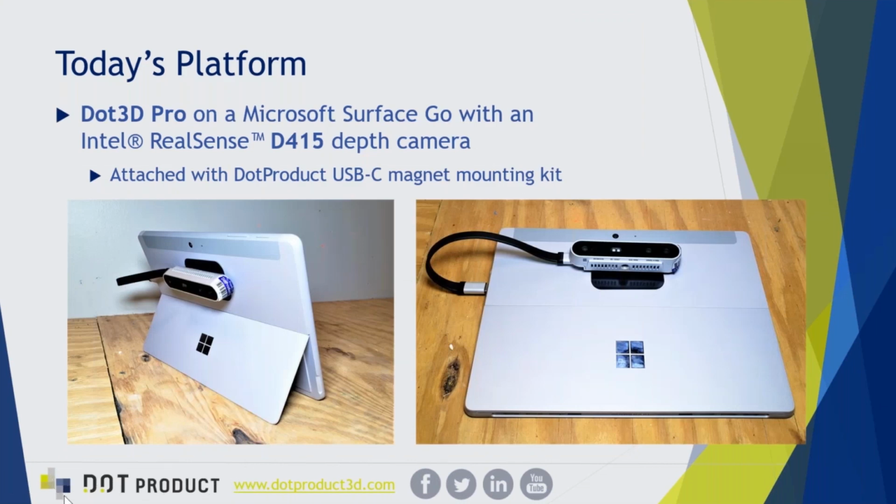So with that, I'll touch base a little bit on what we're actually going to be demonstrating today. This device that you see here on the screen is actually the same exact device that I'm broadcasting this entire webinar from today. So we're really doing it all live. We're operating Dot3D Pro on a Microsoft Surface Go tablet with an Intel RealSense D415 depth camera attached to the back. The mounting kit that you see here is something that we've developed to make it a nice, convenient, short USB-C to USB-C cable and a simple magnet attachment for snapping the RealSense on the back of your tablet. Once we finish the presentation here today, I'll be carrying this device outdoors to do a live scan here on the session.